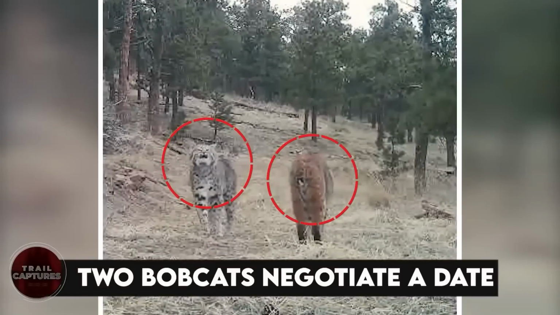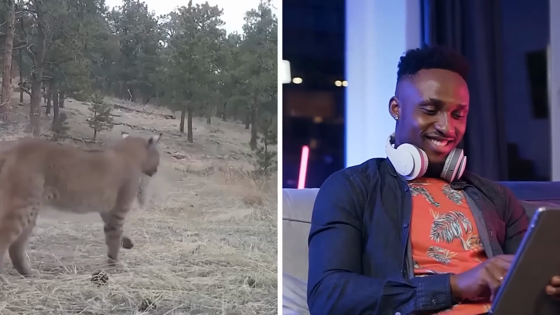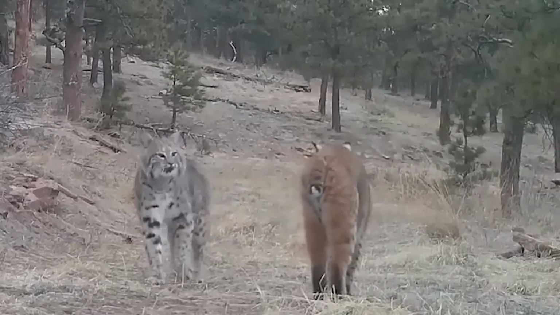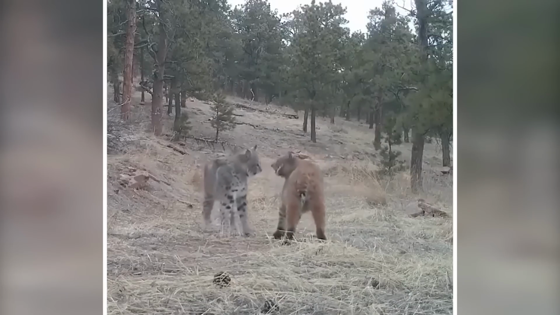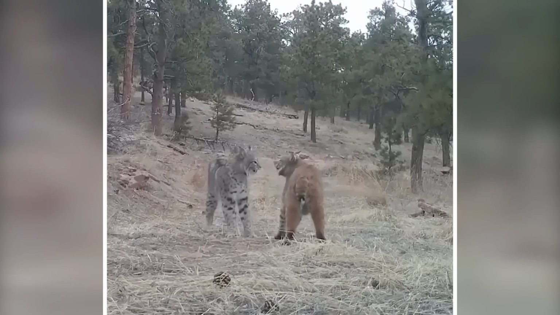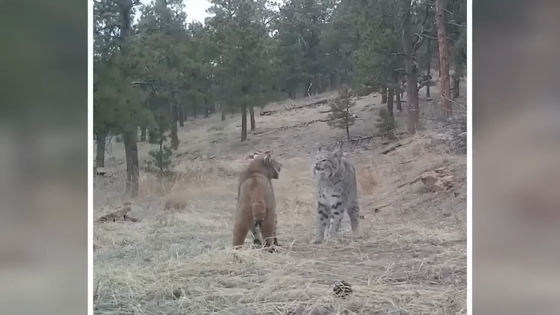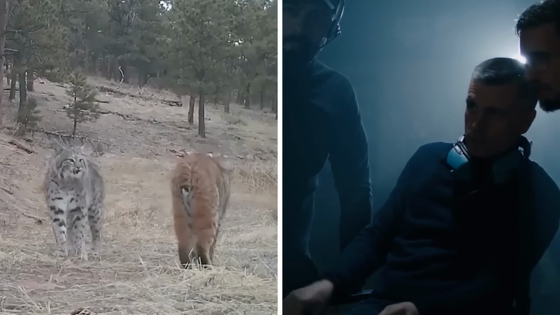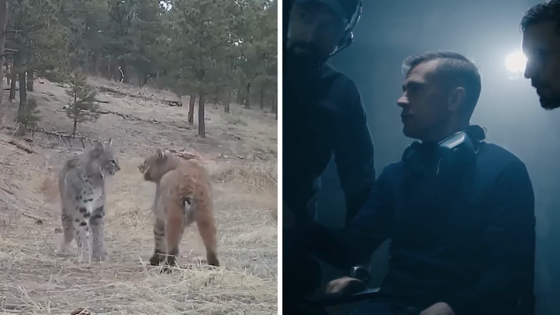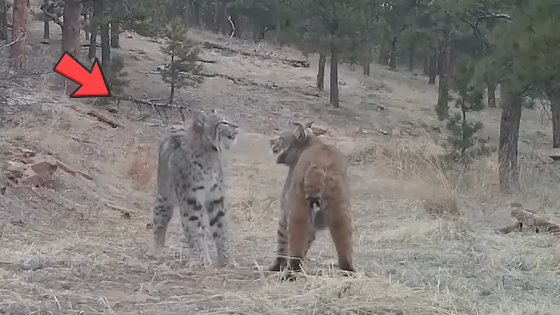Two bobcats negotiate a date. Trust me, you'll be thrilled to see two bobcats negotiating a date. They see each other from a distance and start yowling. As they approach each other, they look into the eyes with constant growling. Both give awkward poses with rapid tail twitching. The gray cat is the female, and the red one is the male. It seems that the whole scene is directed by a renowned director. Can you believe that this loving video was captured on Valentine's Day?